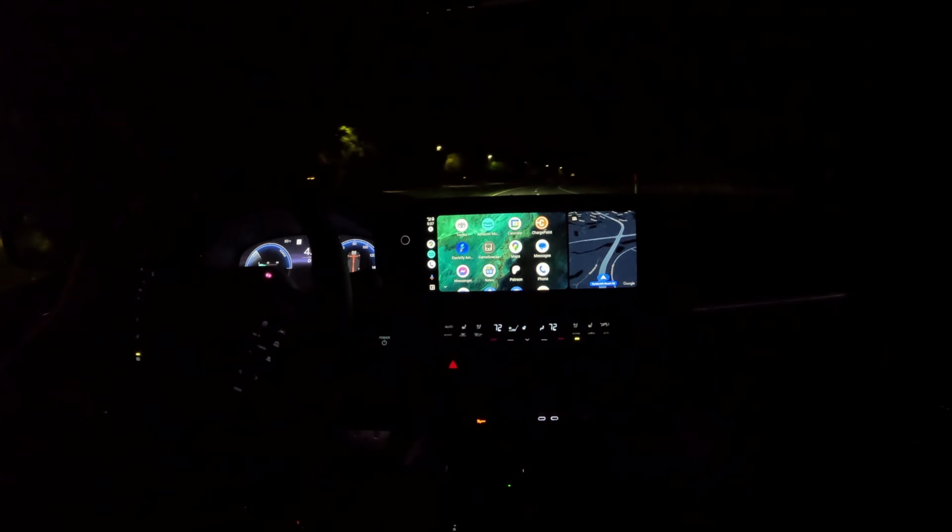And I don't believe, as I turn the steering wheel, that I have adaptive front lighting here. Man, the steering is really sharp for a Camry. I can feel the weight transfer really well in here. I'm really impressed with the Camry's steering response and the braking response.